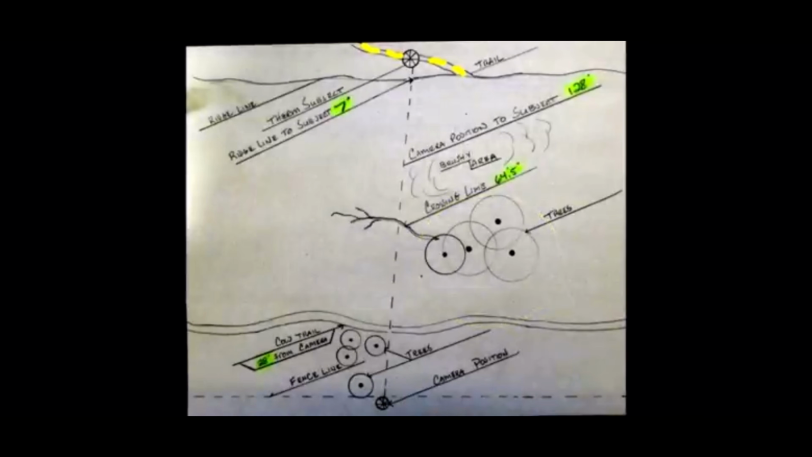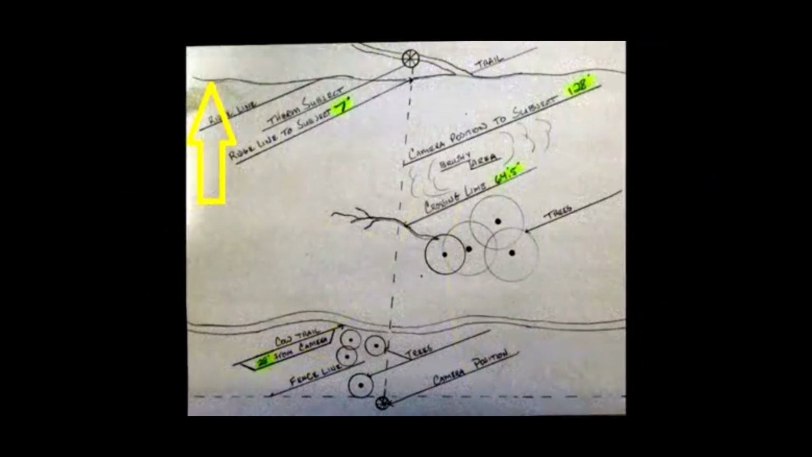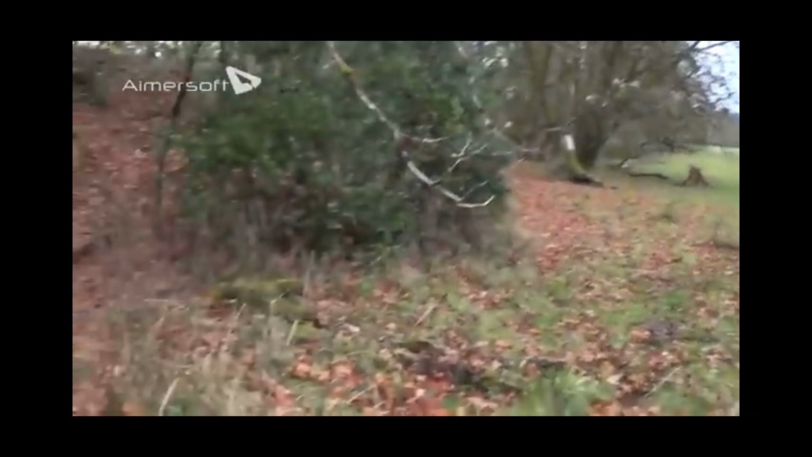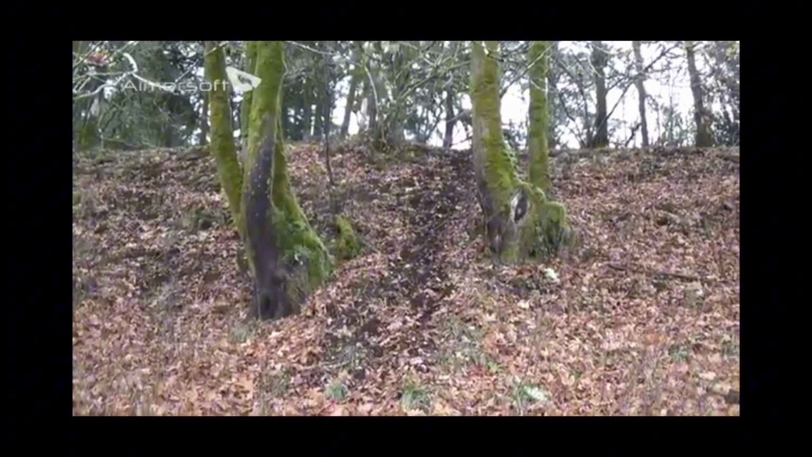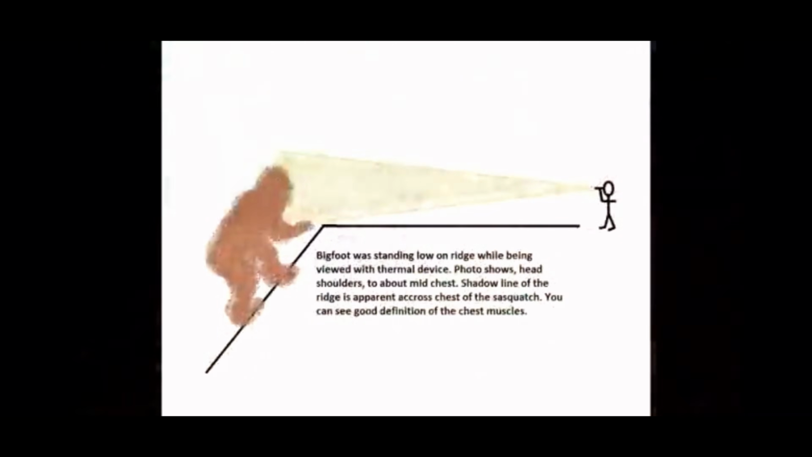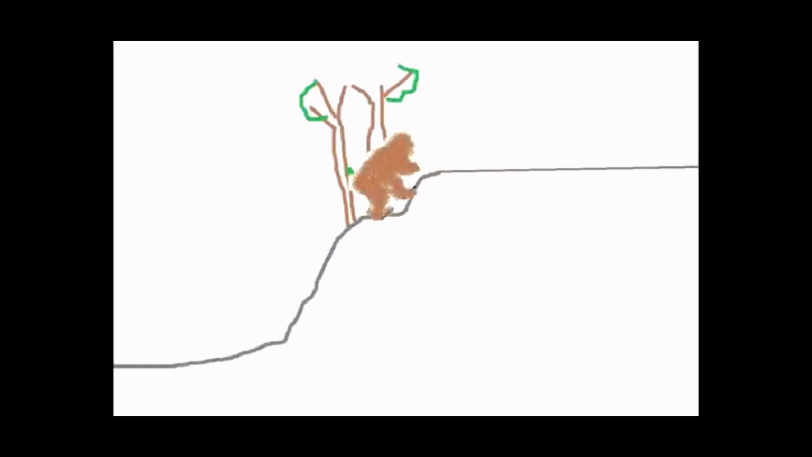The subject was indicated as being just beyond the ridge and presumably standing on a narrow, well-used footpath that paralleled the upper ridge and joined up to the lower part of the cow trail to the west. The cow trail, coming from the lower pasture, is a bit steep, but not too steep that the cattle can't climb it, and it's certainly wide enough. This is the estimated angle of the cow trail, showing a Bigfoot in the location where the tracks were found and cast. But the location of the thermal image is a different story.